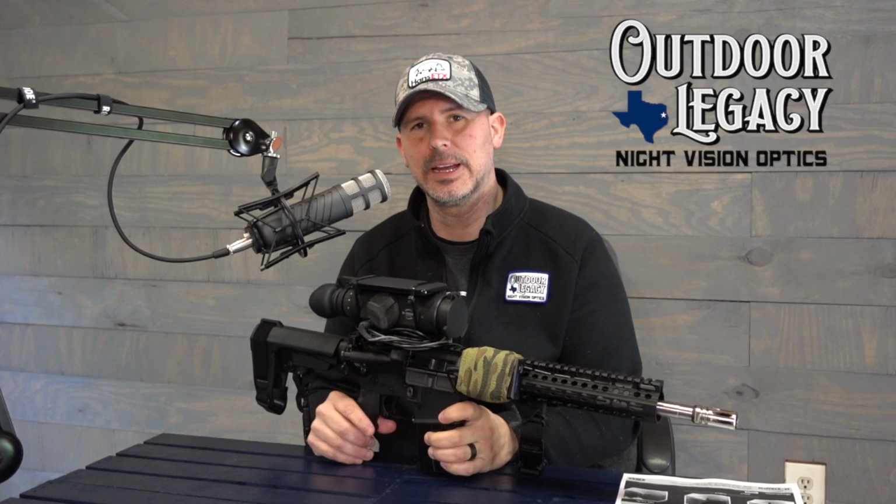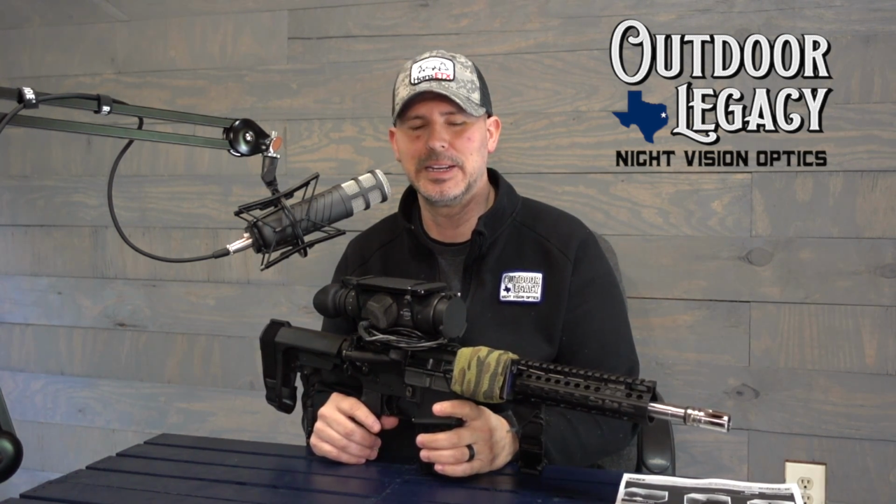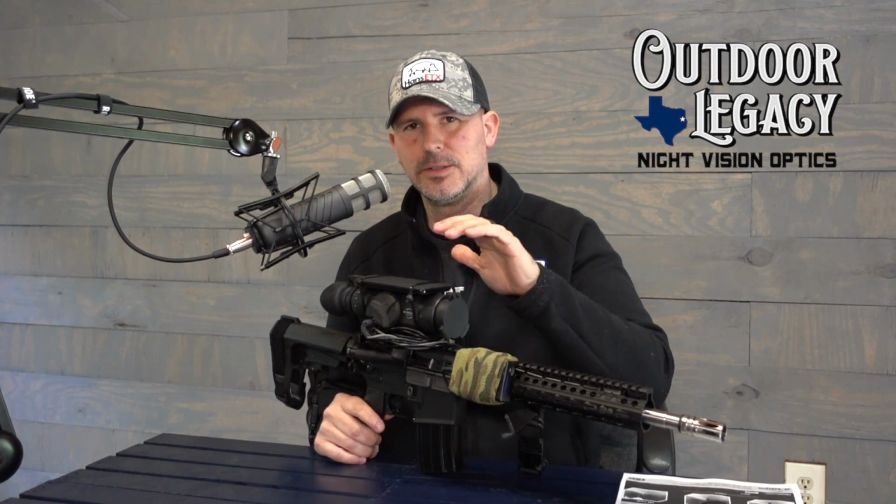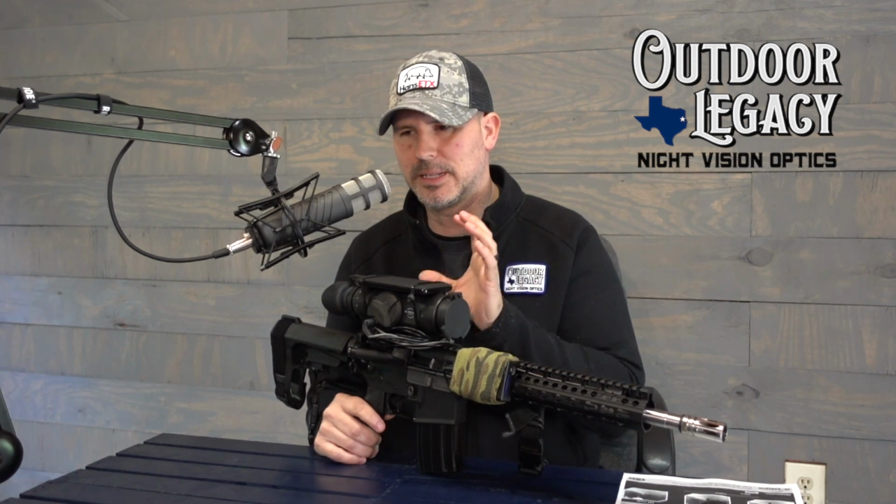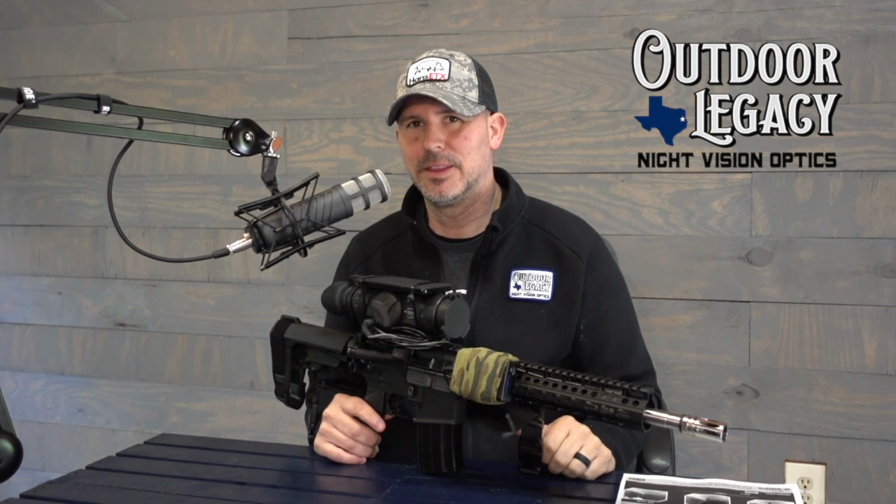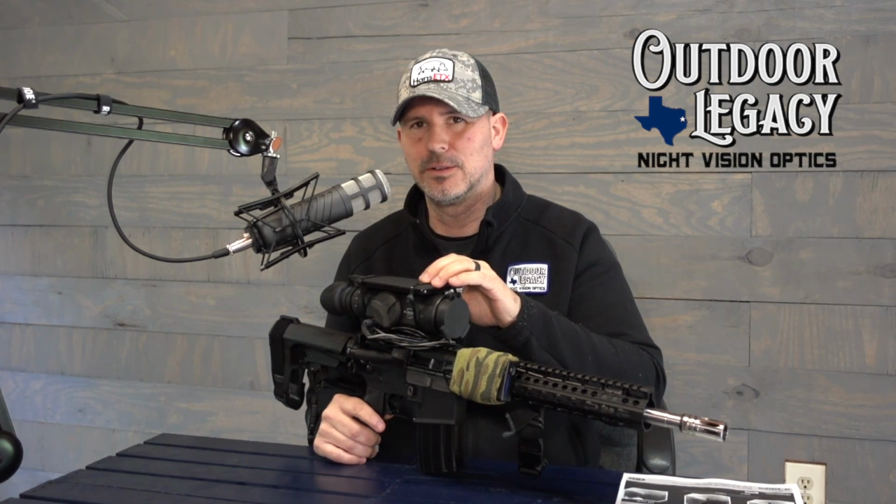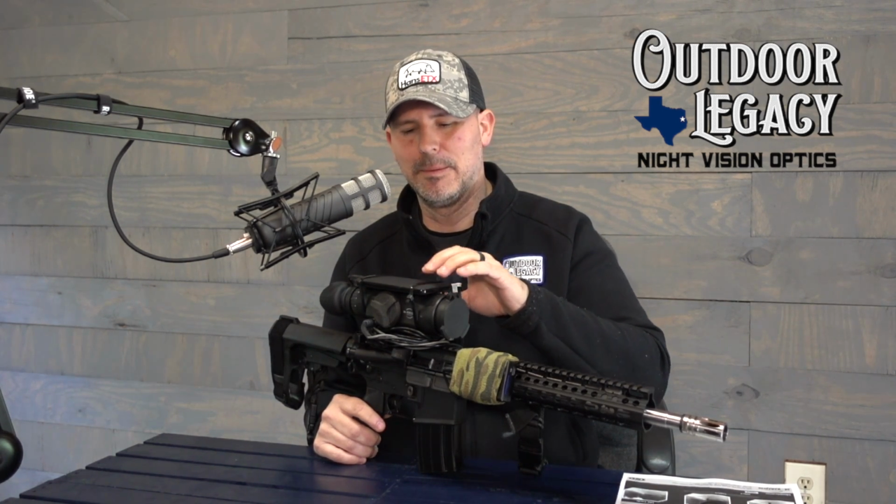I'm going to go ahead and tell you what I like about this scope and anything that I thought might need to be changed. The best thing about it is the picture quality is just as good as what you would find on a Trijicon unit, basically the same BAE core that you'd find in any Trijicon. The best thing about it is the price. This scope, the 25mm, is $5,995, which is about $2,000 less than the Trijicon REAP-IR.